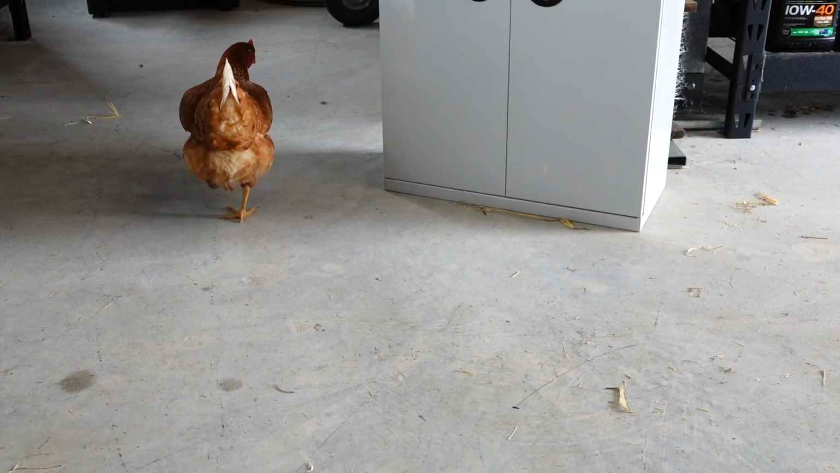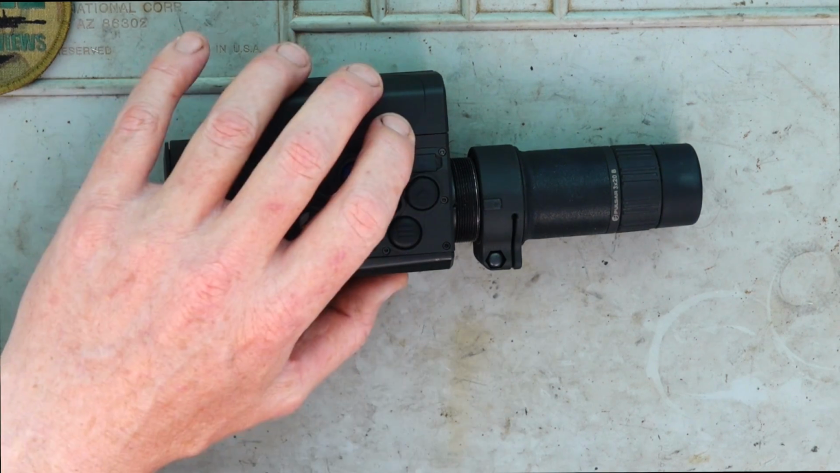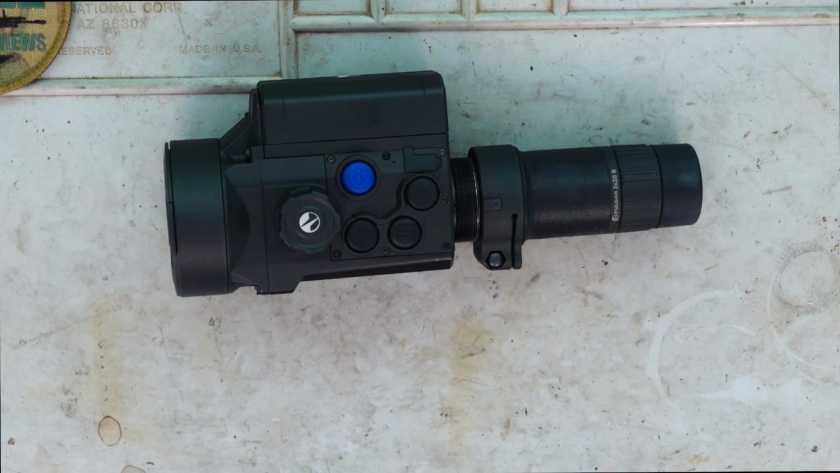So anyhow, all right guys, let's get out on the farm now. What I need to do and just check with this device is actually get it on my AR and make sure it holds zero, that there's no shift in point of impact by putting this device on the front, to make it obviously safe for feral pest control. So let's get to it and let's get into the review.